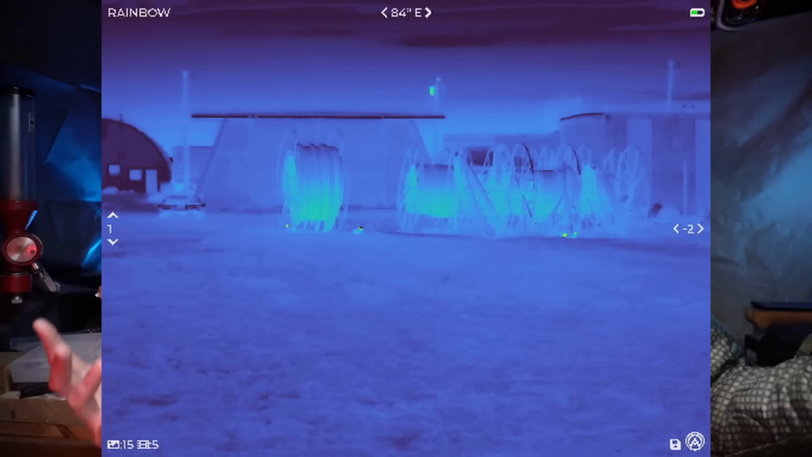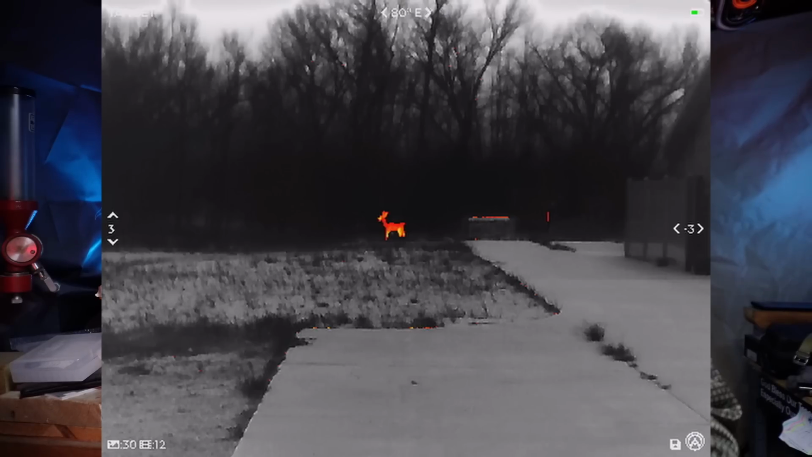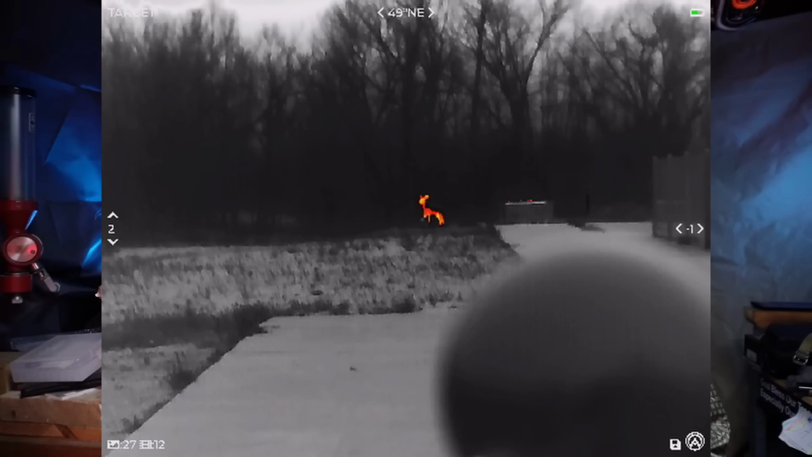However, this also has the rainbow mode, which is the multicolored predator vision, which is what you should think of it as. It also includes something known as target, which is true predator vision, which is a full gray scale in the background with slight changes as far as heat goes, but an actual really hot signature is going to show up as a bright orange red color. If you get one of these, look at your dog. It's super creepy. Just saying.